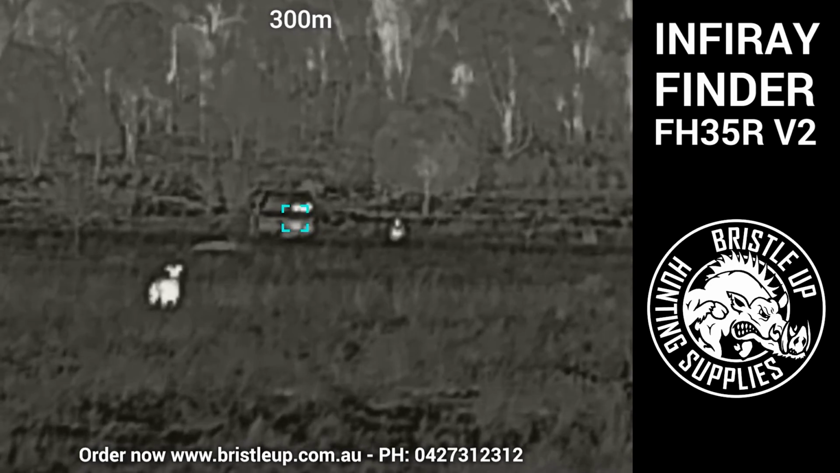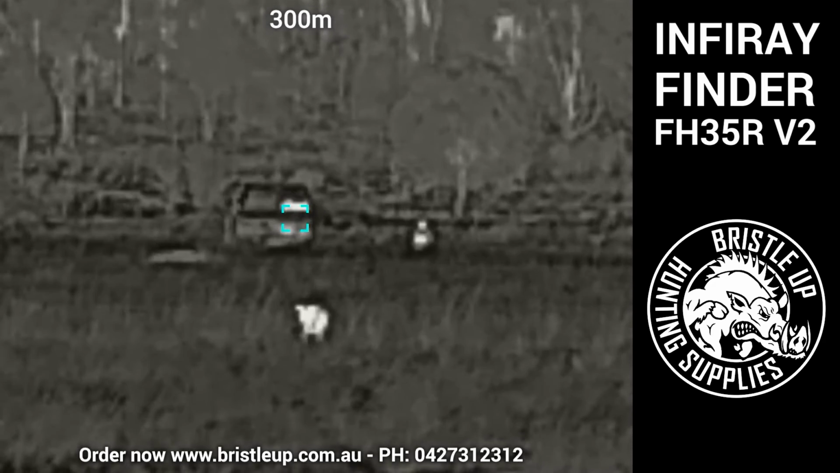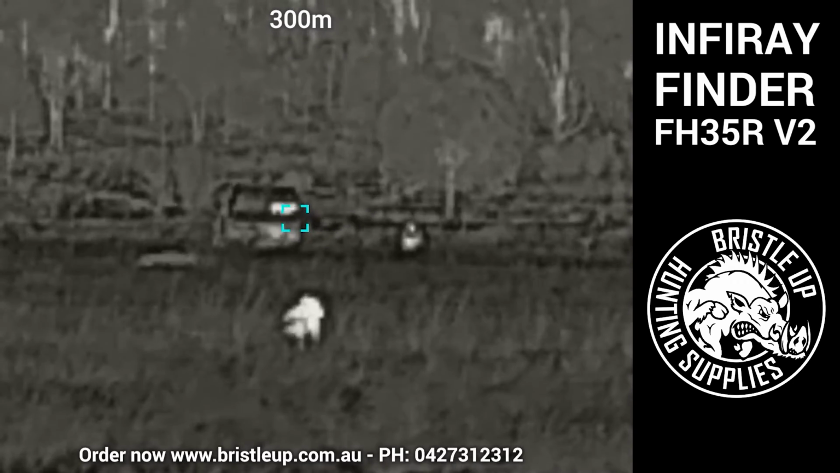Once you start digitally zooming in at this distance, we do seem to lose a little bit of quality. The best image quality is always on the base mag.